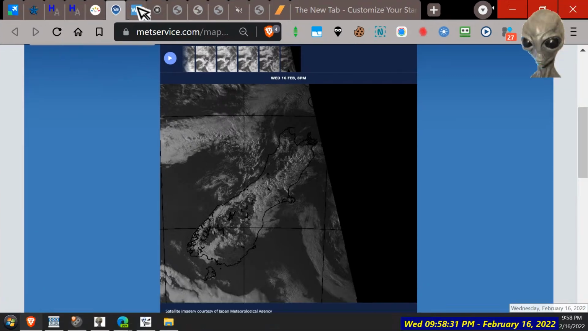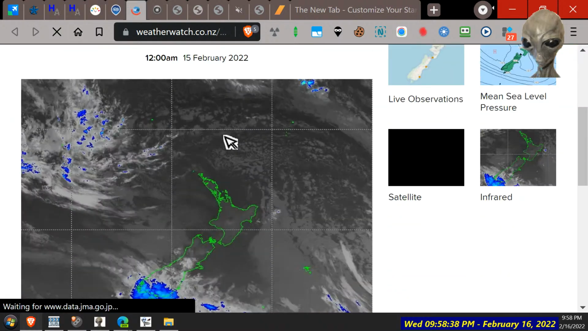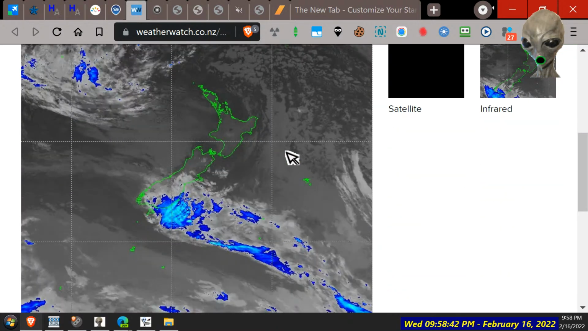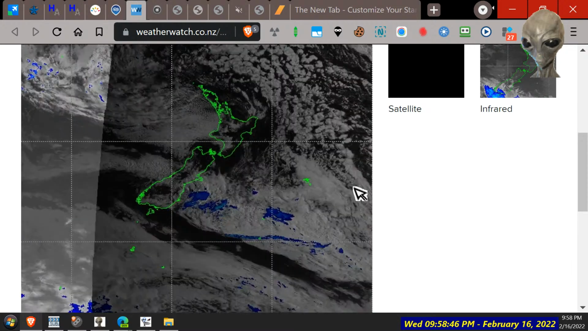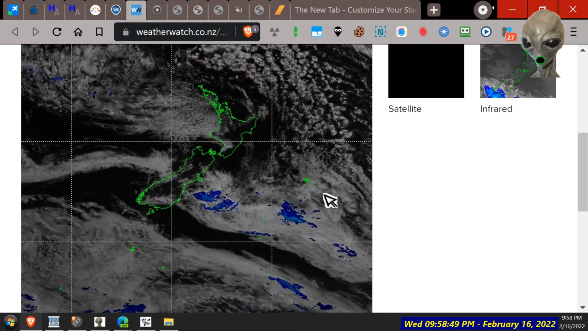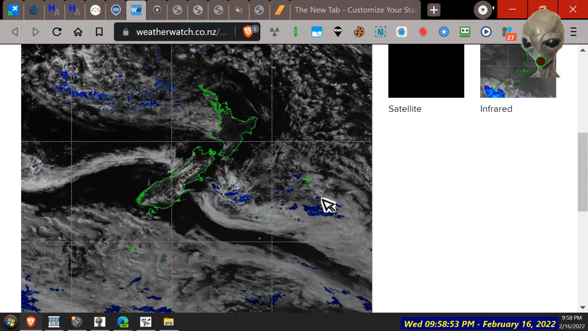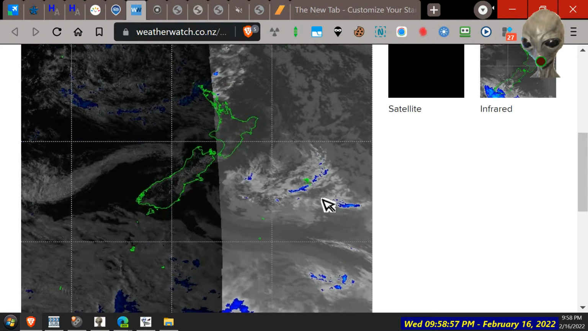Infrared. Okay, you can see it coming across the rat bag thing. Just clipped us though. Might go past. Alright, it washed out. Okay, that's looking good so far. It's got a hole above us.